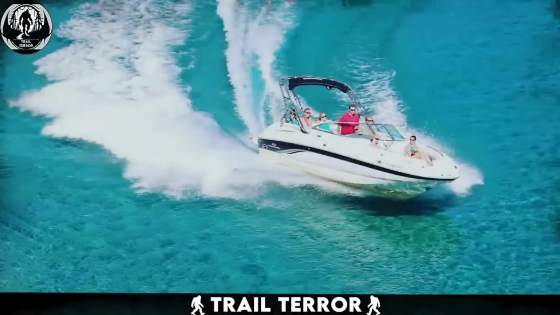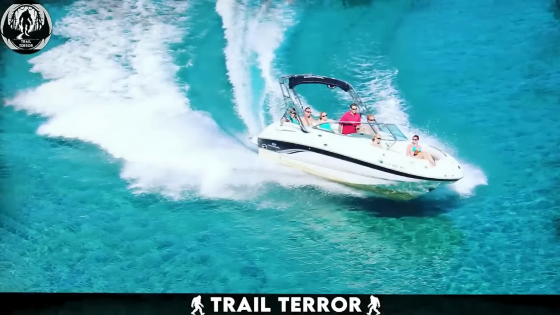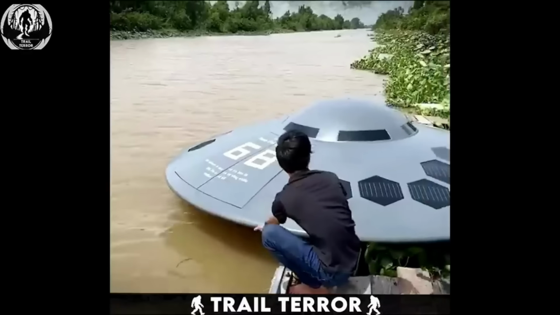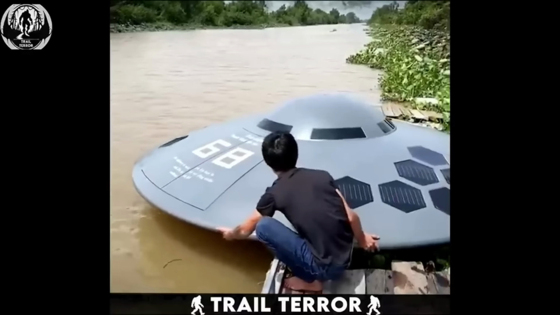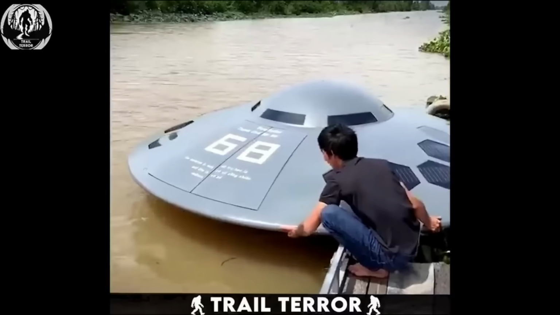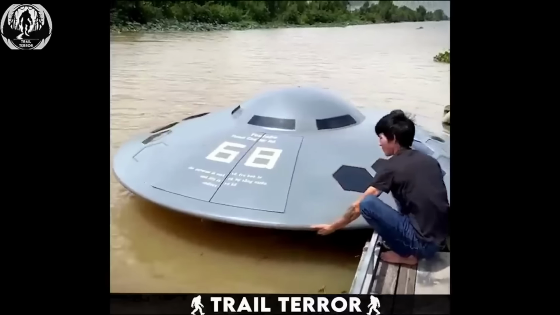Thinking about taking a speedboat ride, but want to add a little more flair to your adventure? How about something out of this world? Literally. This guy's got you covered, bringing a whole new meaning to riding in style with an extraterrestrial twist.